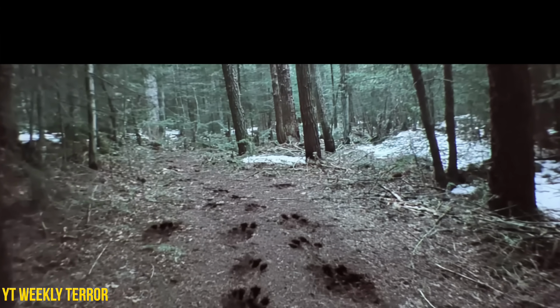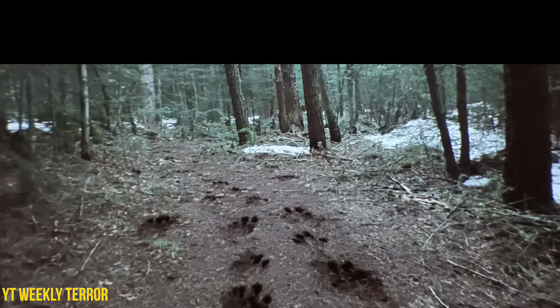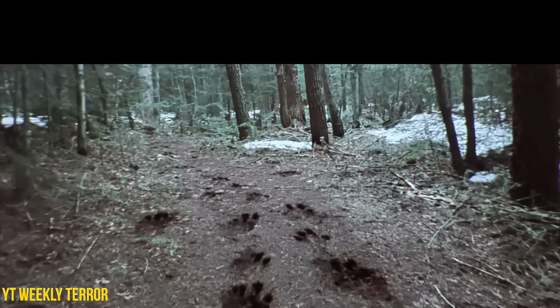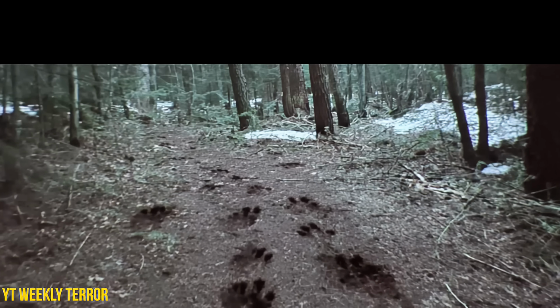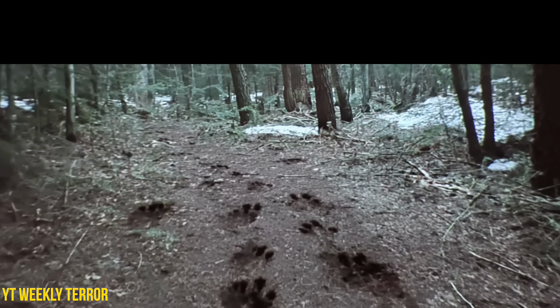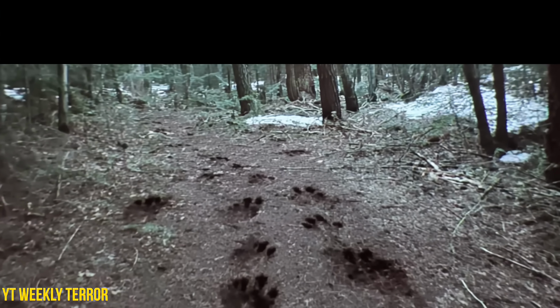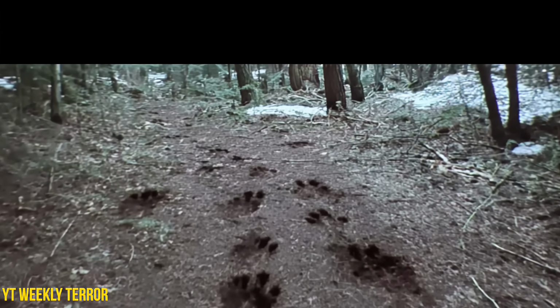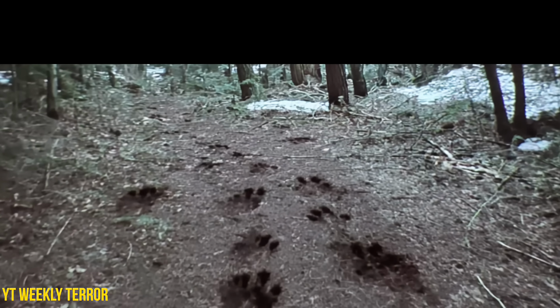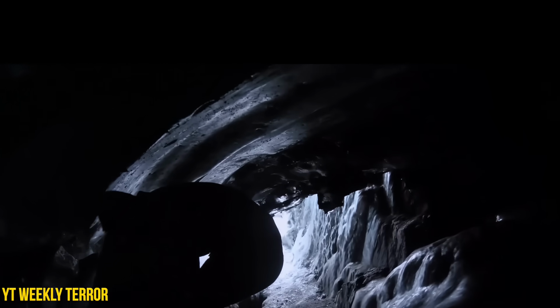With no quick way for ground teams to reach it, the pilot made a risky decision and landed about half a mile away. The 3 men approached on foot, desperate to save the hiker. The closer they got, the stranger it became. Massive footprints pressed deep into the soil. A strong, musky odor hung in the air. More marked trees appeared along the trail, reinforcing the feeling that this area wasn't just passed through, it was controlled.